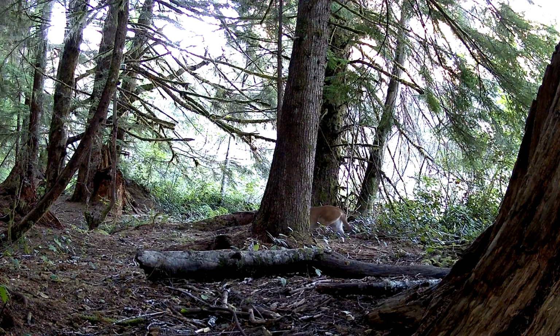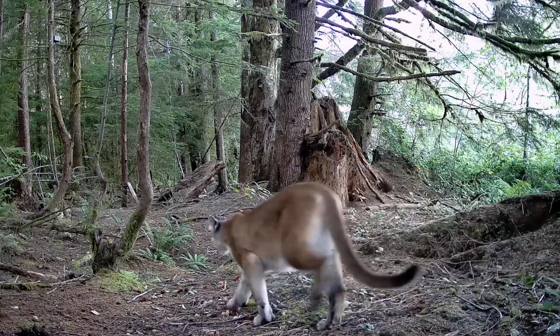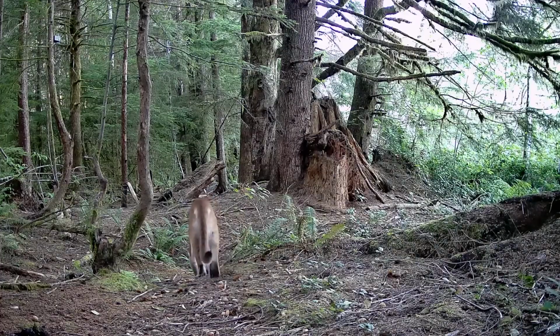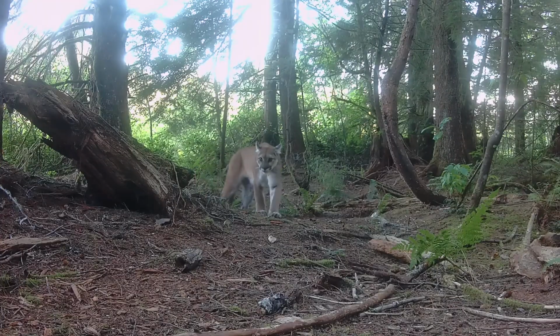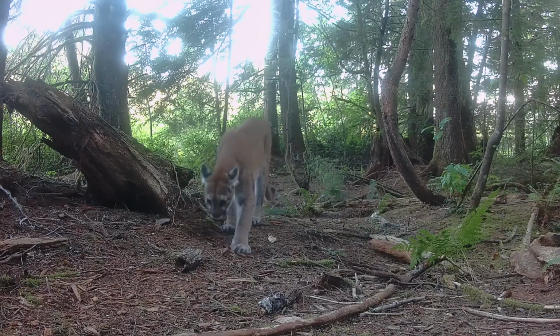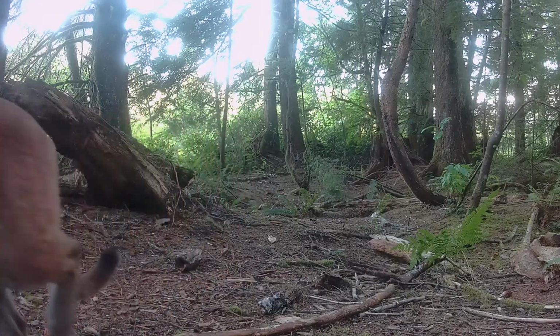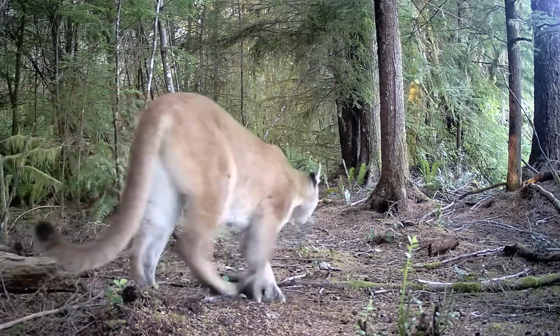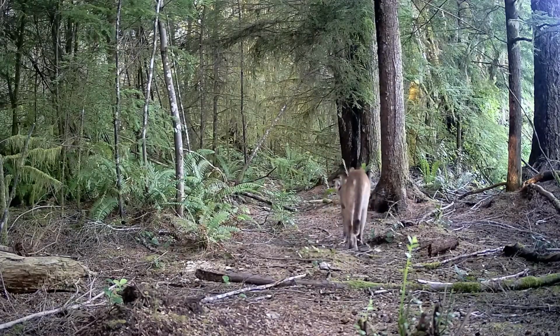The next day, I picked him up again. It's good to see him in the daylight, but you could definitely still see that limp. I have several cameras along this trail. This is the beaver pond off to the left there. Wow, you are really hurting, buddy. Well, thanks for coming by. We'll keep an eye on you.